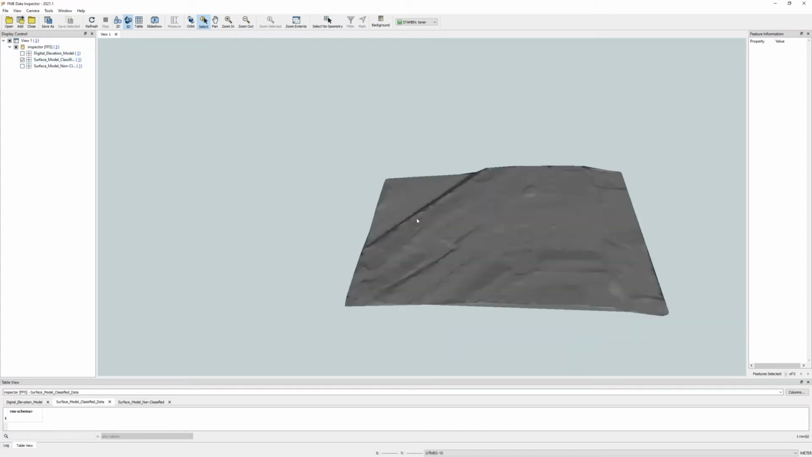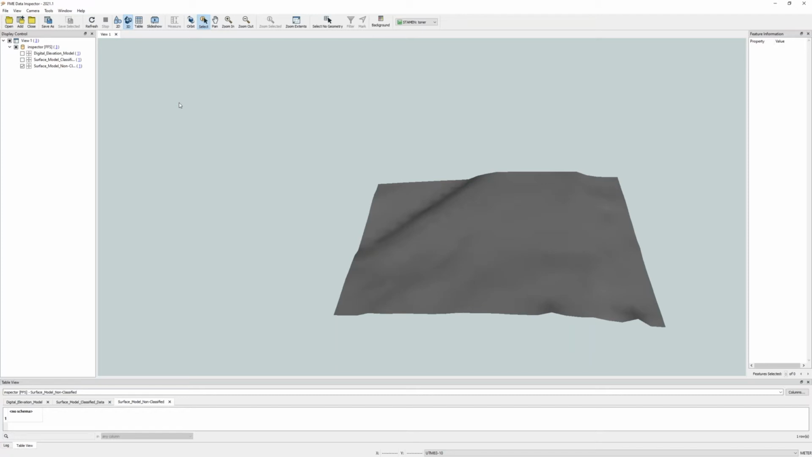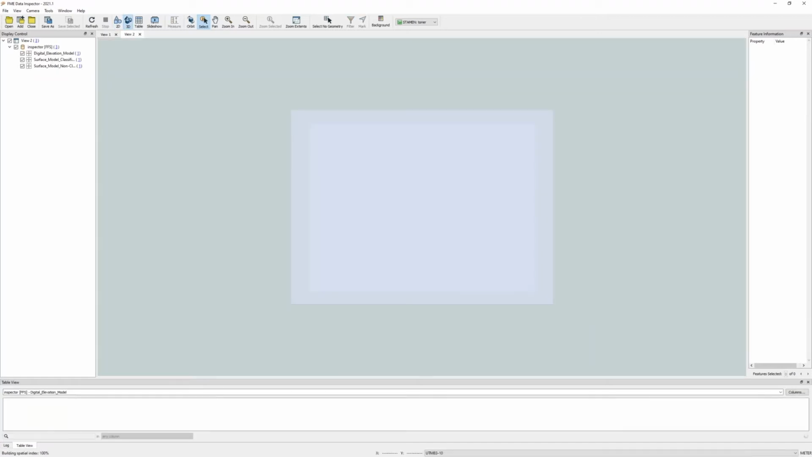We've got your digital terrain model with your classified data. And then if you have unclassified data, we're going to go through a little bit of a method to pull out the bottom and the floor, the ground surface of your data.